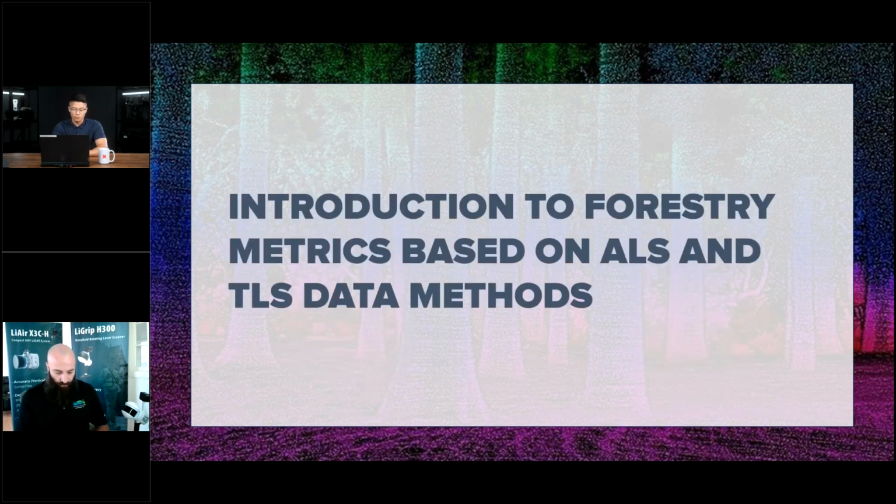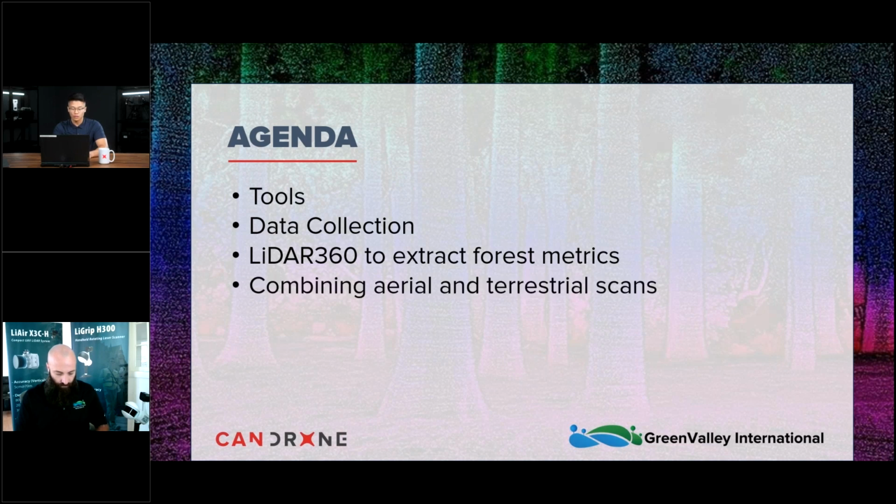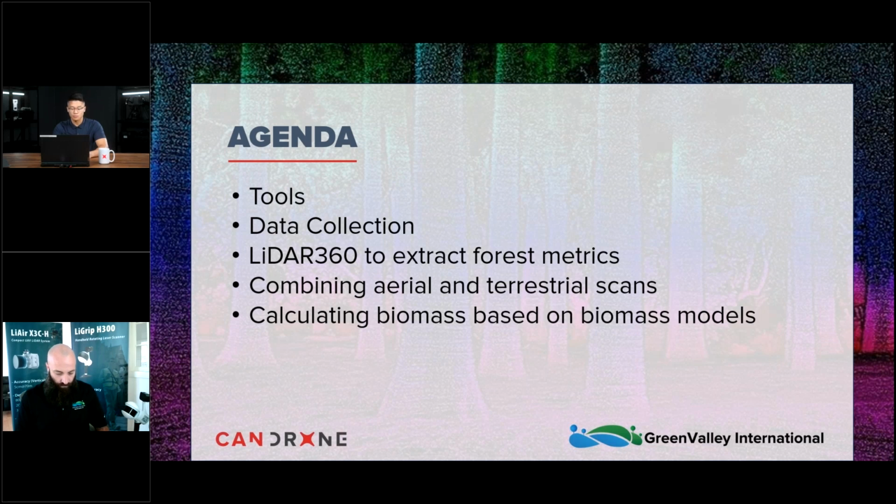Introduction to forestry metrics based on ALS and TLS data methods. So on the agenda, we're gonna cover the tools, the data collection, LiDAR 360 to extract forestry metrics, combining aerial and terrestrial scans, and at the end, we're gonna go over calculating biomass based on biomass models.